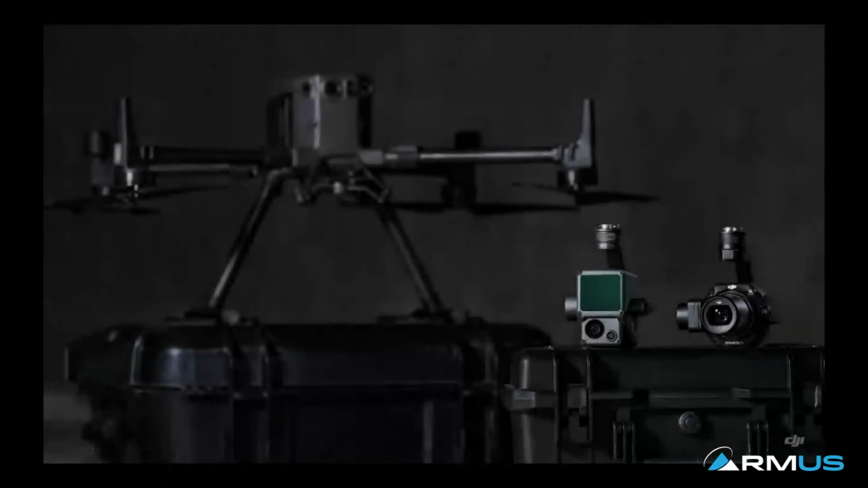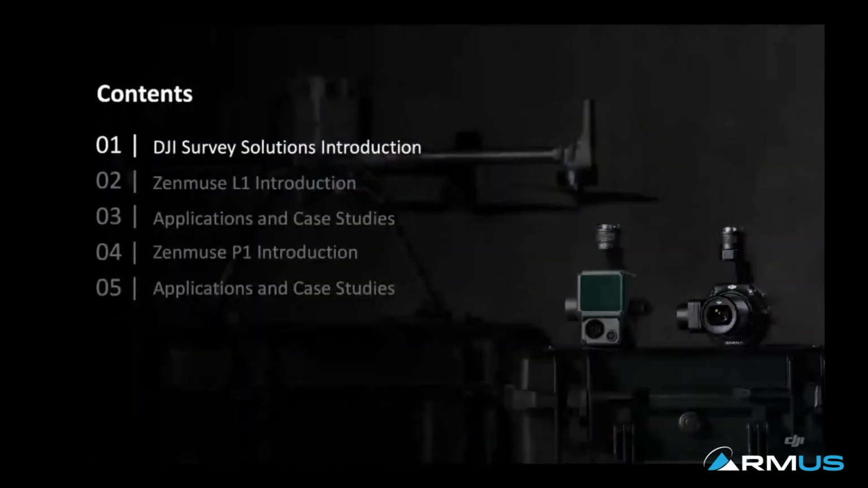Okay, then to begin our webinar today. So today's webinar, I'm gonna briefly cover these two new products, L1 and P1. As you can see on the screen, I have two products over there. But for today's content, I'm gonna briefly go through DJI surveying solutions overall, which includes these two amazing products.